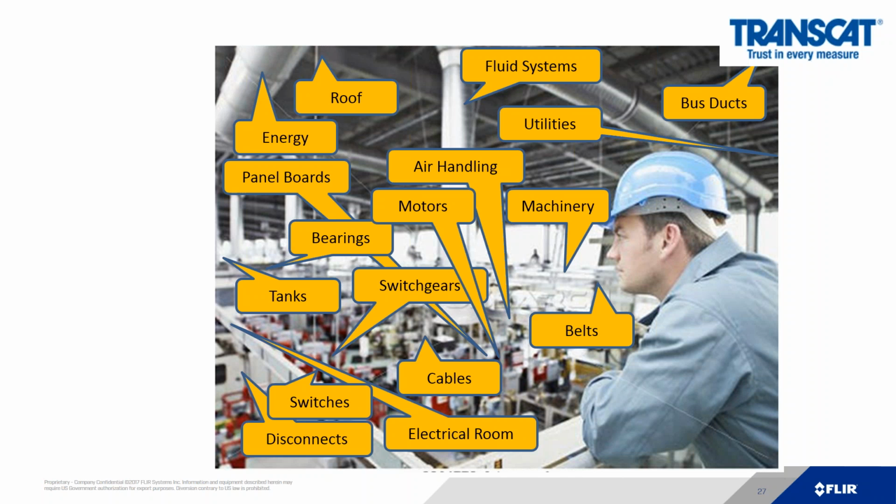The opportunities within the plant have now expanded to every electrical connection, every mechanical connection, and even the building envelope, from the roof to the walls to the HVAC system. And the next slides will go through some of these applications.